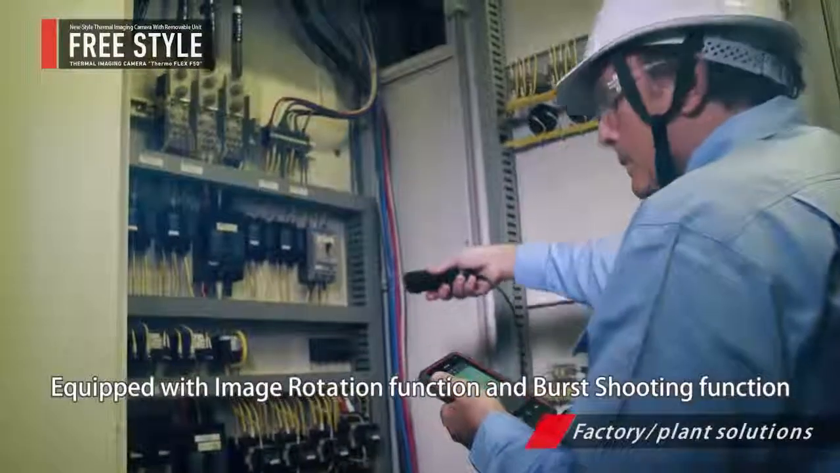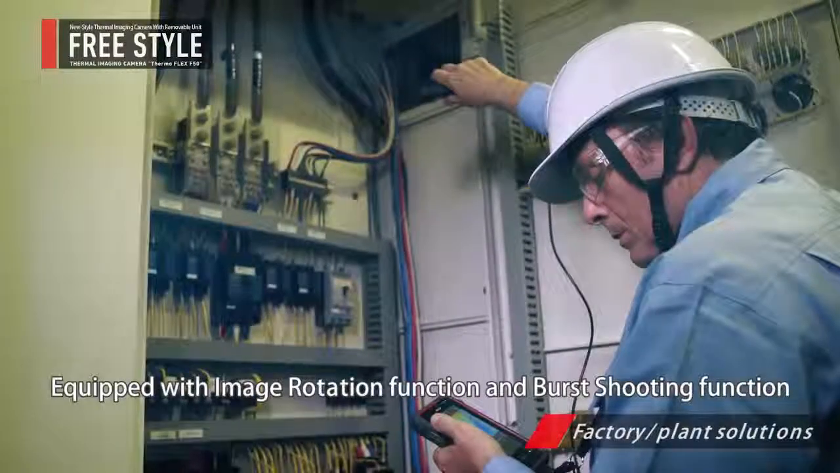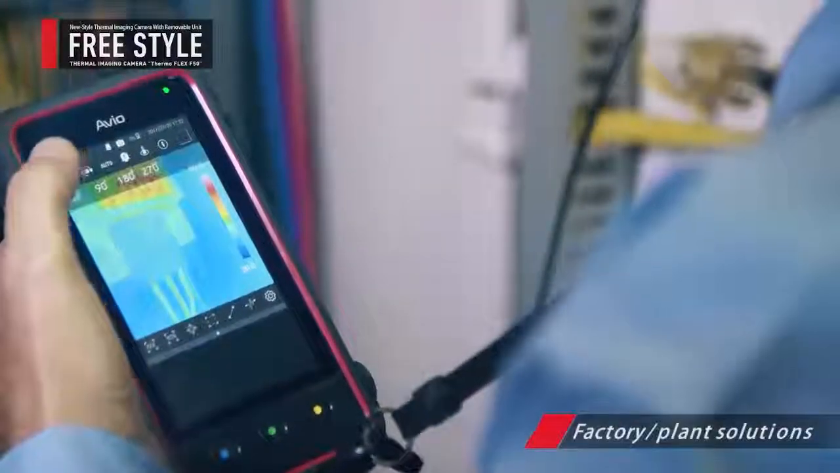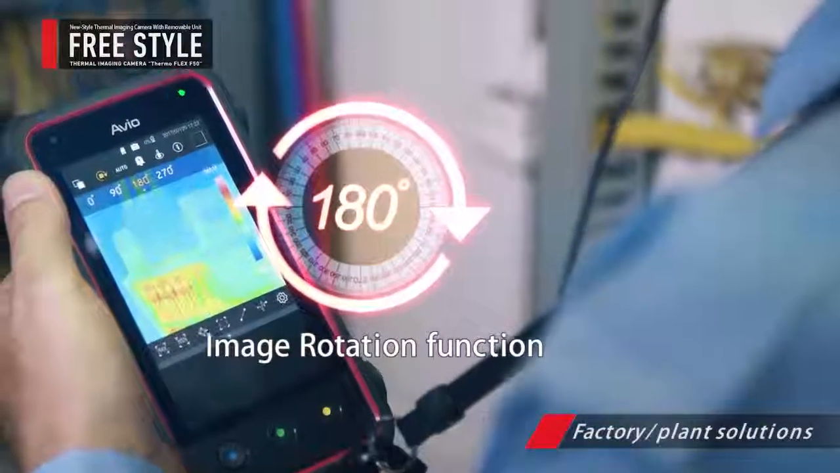Furthermore, F50 has the image rotation function and the burst shooting function, supporting reliable temperature measurement even at locations where the angle of shooting is severe or in an unstable position.